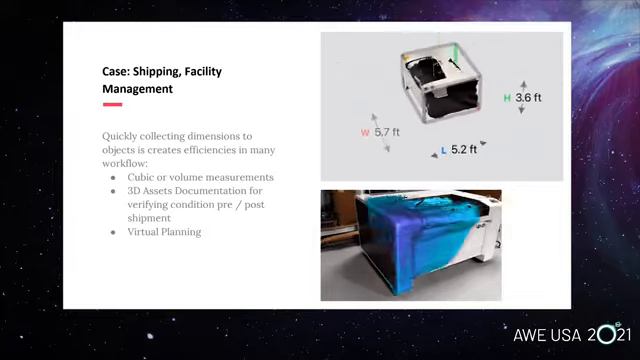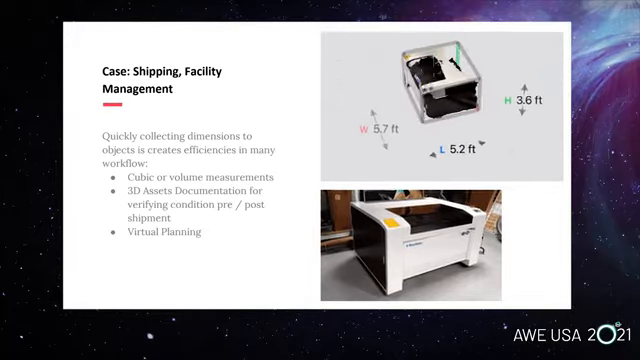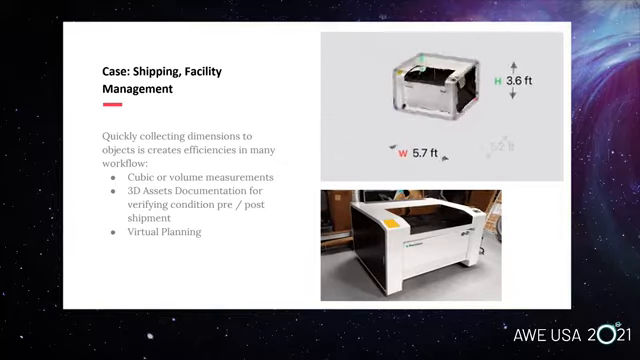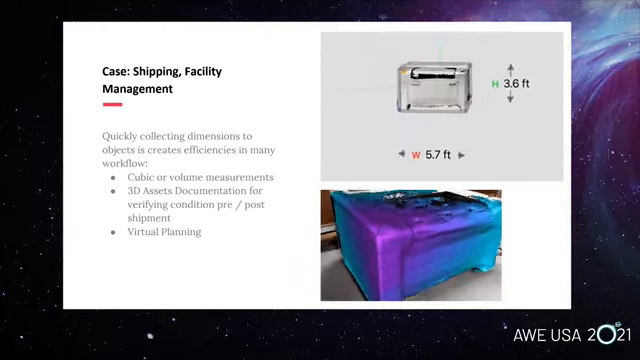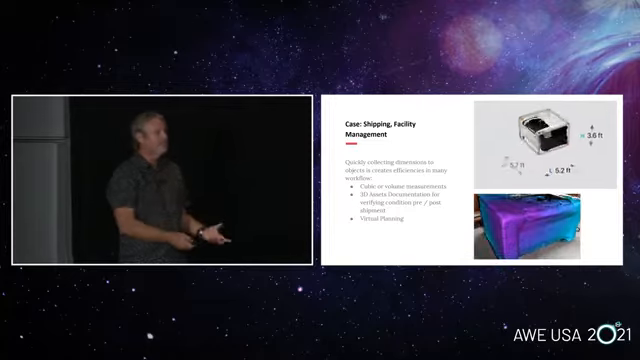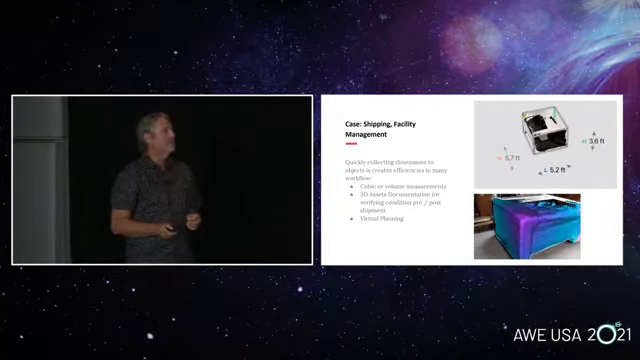Shipping has been another one. We have a few big companies that we've developed custom versions of the software for, where it just makes it really easy for them to capture measurements of objects. I've done something simple here. It's pretty square, but it's really helpful when there are odd shapes. It helps with virtual planning and virtual loadouts and things like that. Very common. As the technology improves, I think you're going to see this kind of asset management happening more and more.